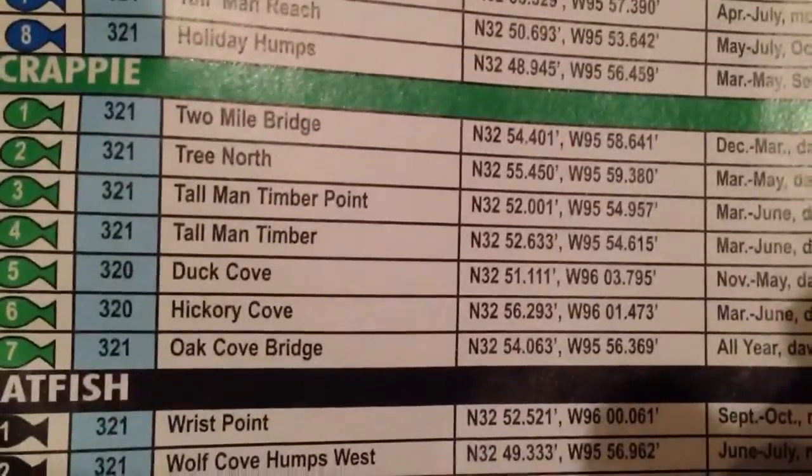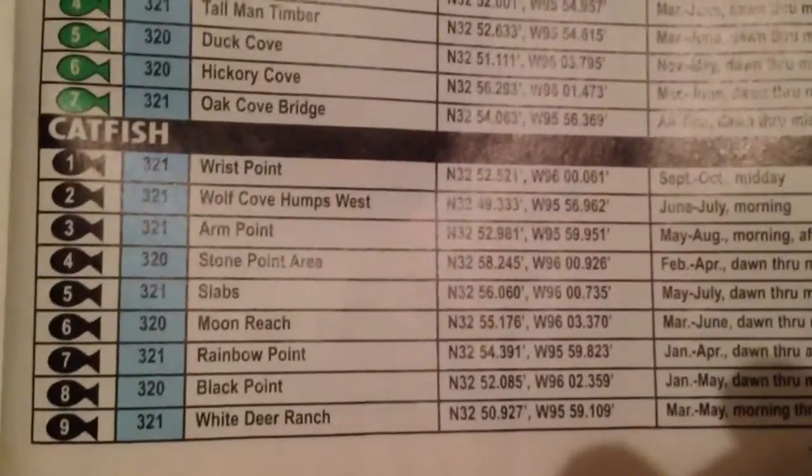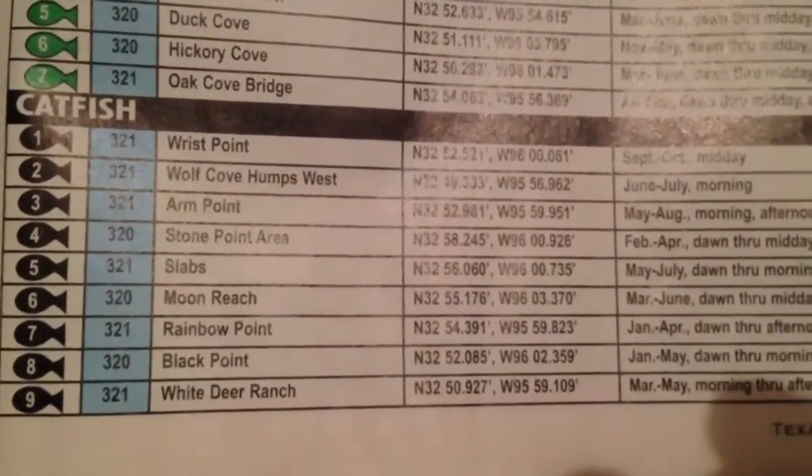Anyways, so then you got your great crappie spots, what time of year to catch them. Same with catfish. Man, this lake is the catfish capital. I swear I've seen some huge fish come out of this lake. Not by me, but by other people. Anyways, just want to show you that.